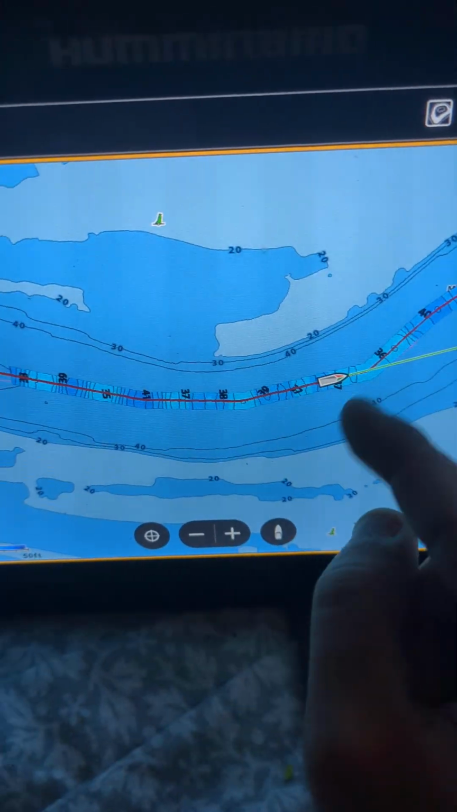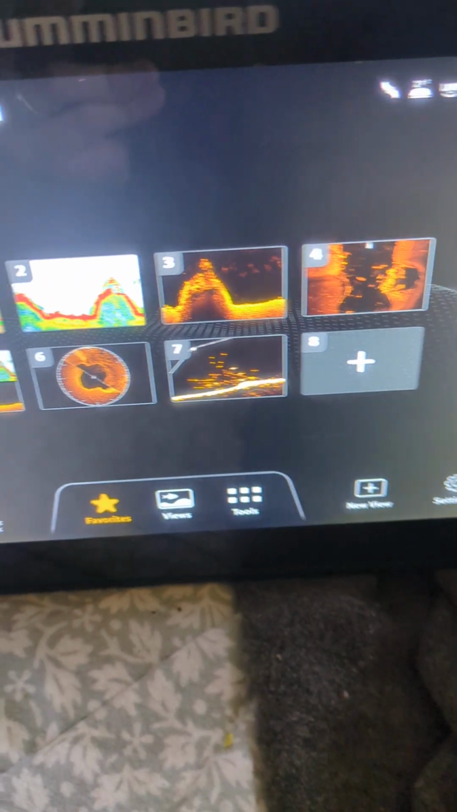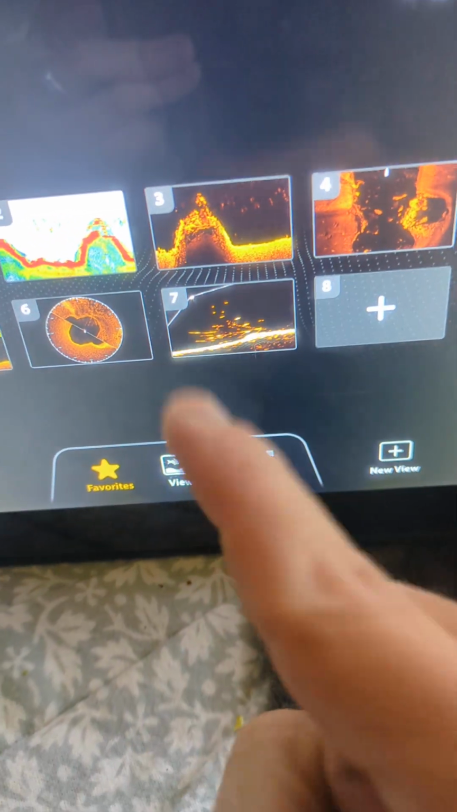But yeah, there's that. And I'm pretty sure that's it. There's other ones that have radar. This one might have it too. Radar and a bunch of other stuff. But this thing is incredible.